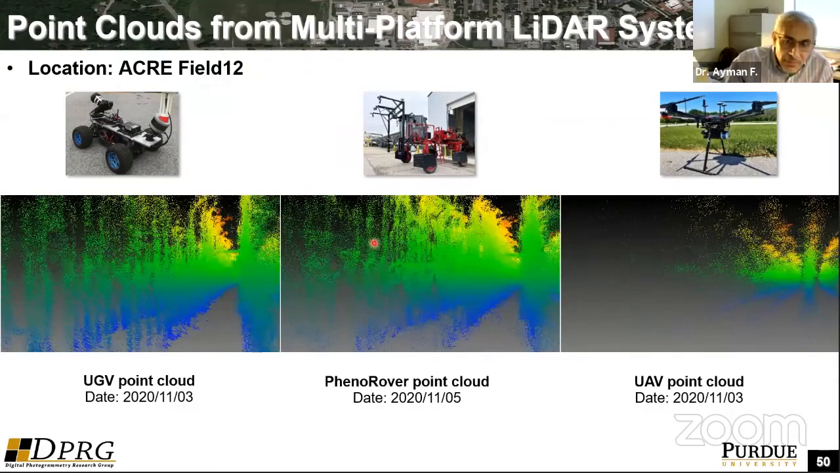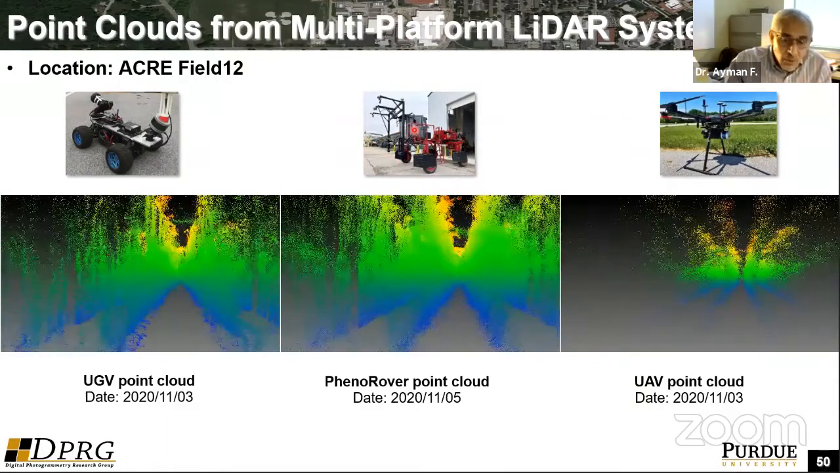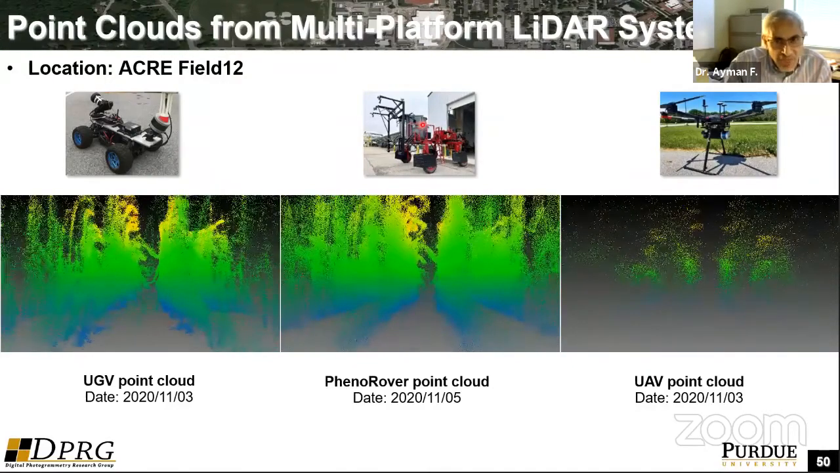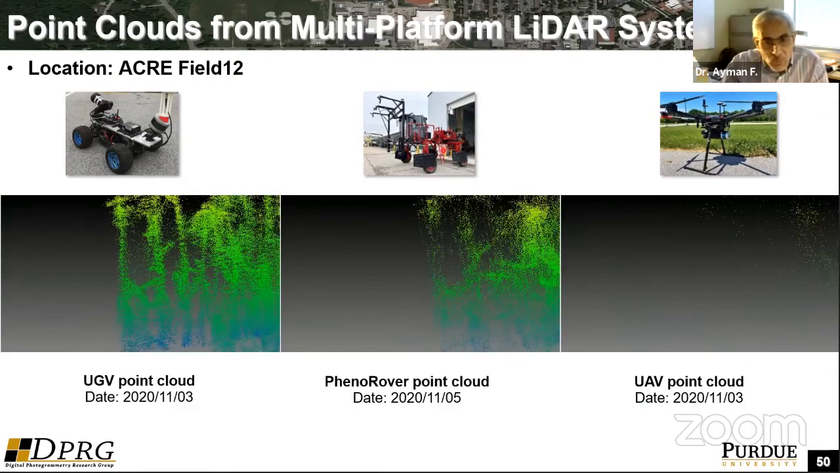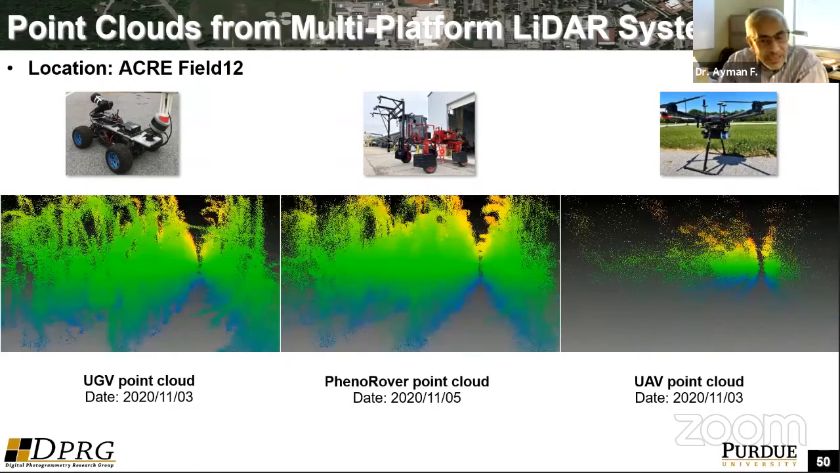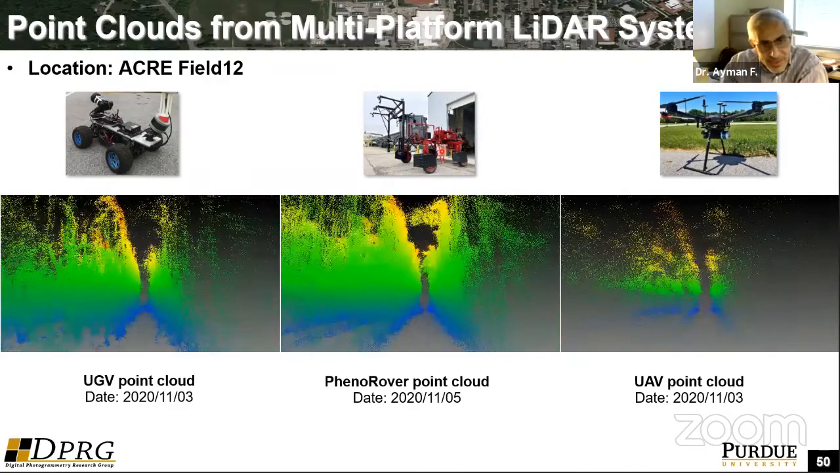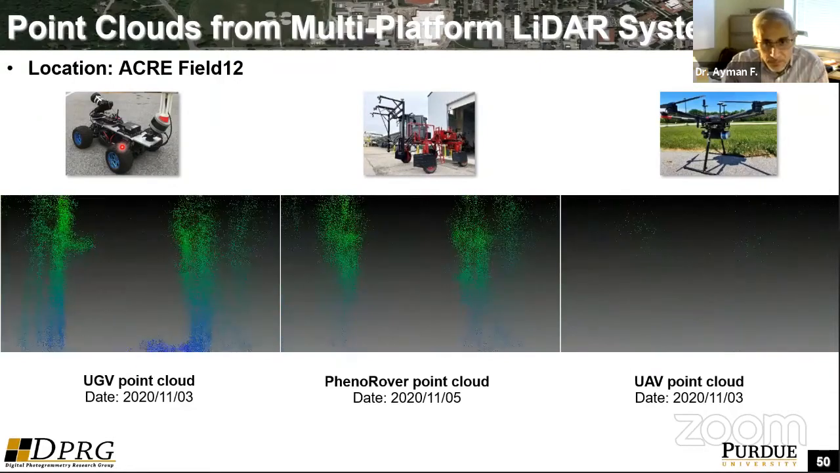Another problem is that because this system has to drive in the field, it usually disturbs your experiment. You have a heavy sensor, you have soil compaction. That will not be considered as having plants in a natural environment. This is a very light sensor, and it can even drive in muddy conditions. That would not be an issue.